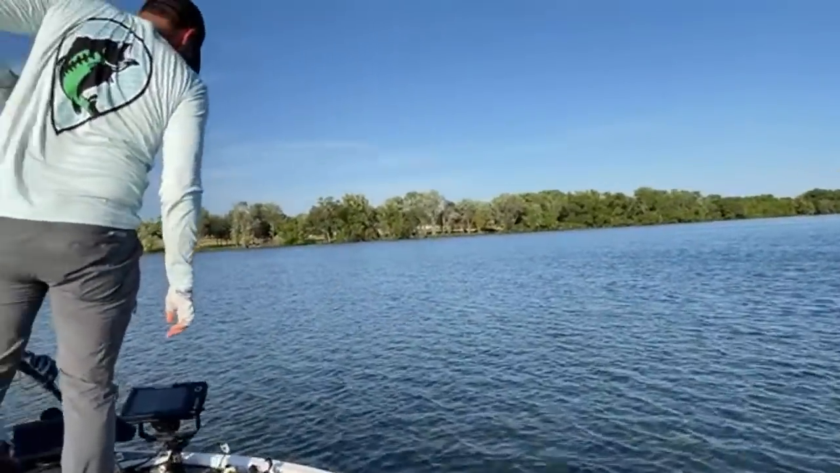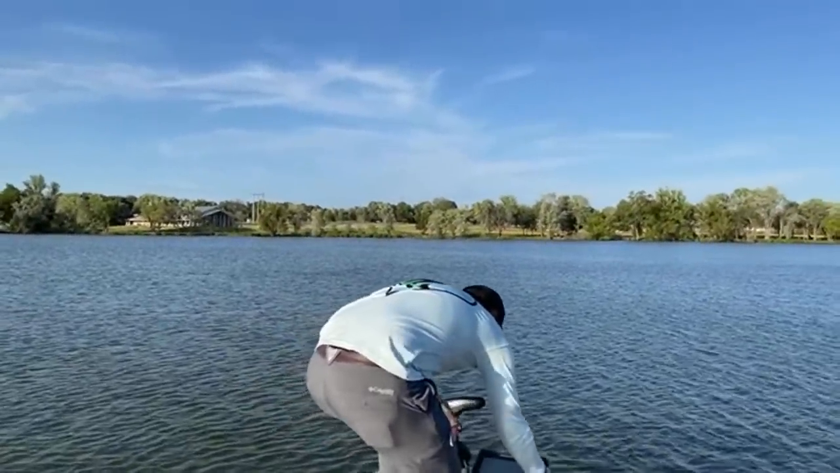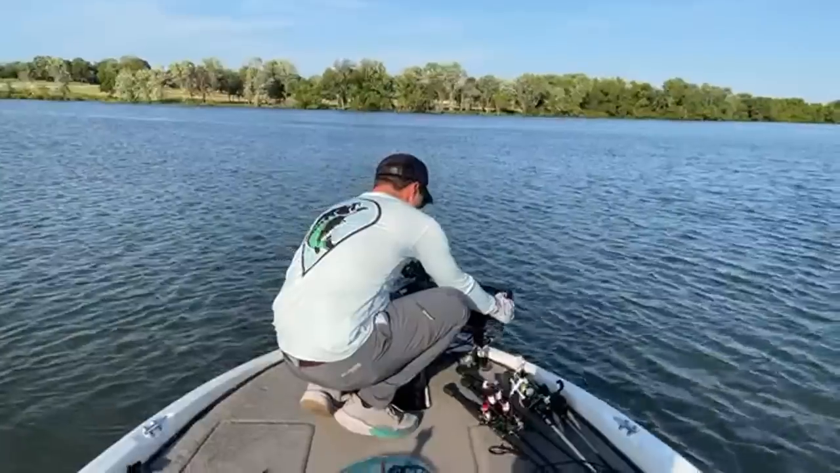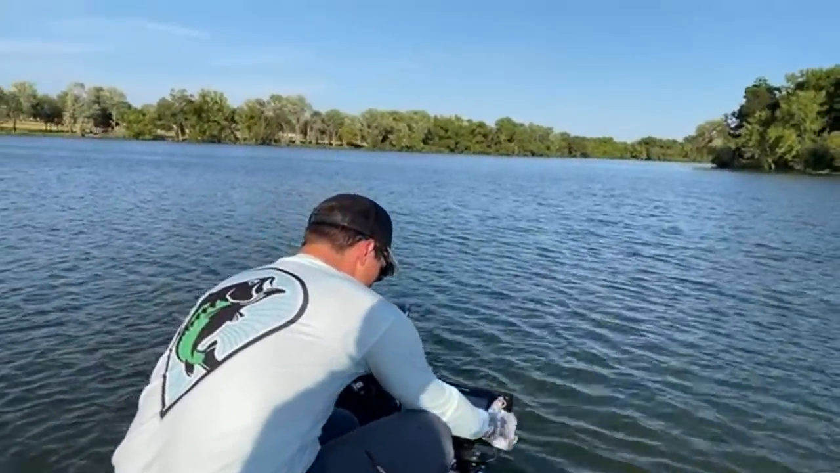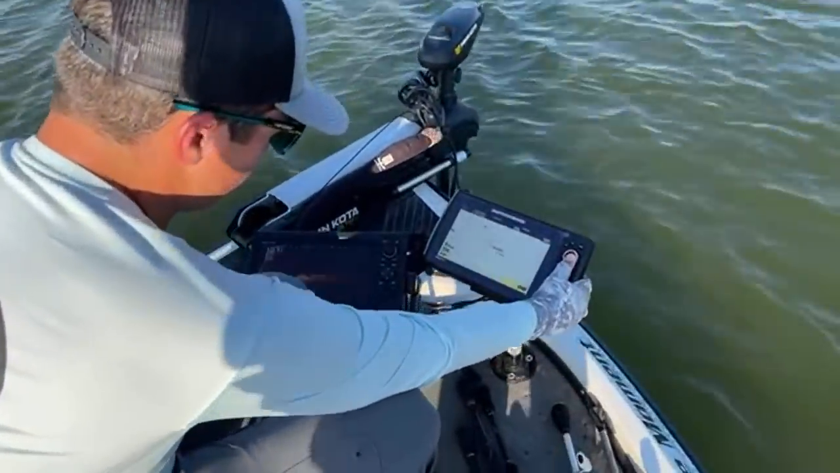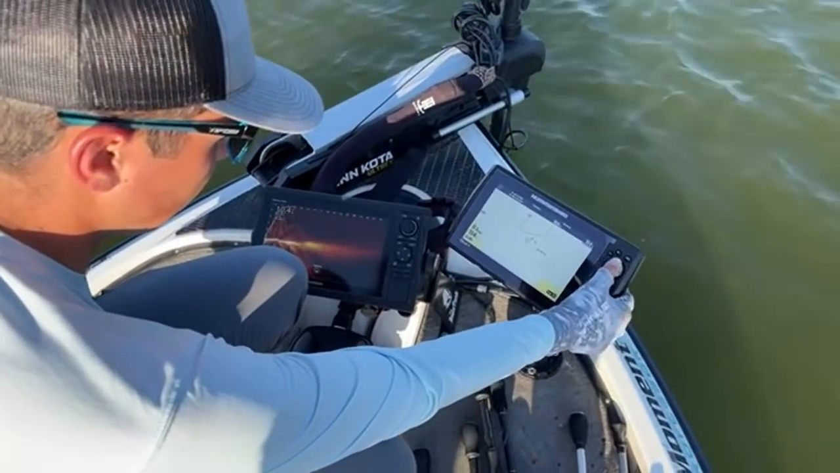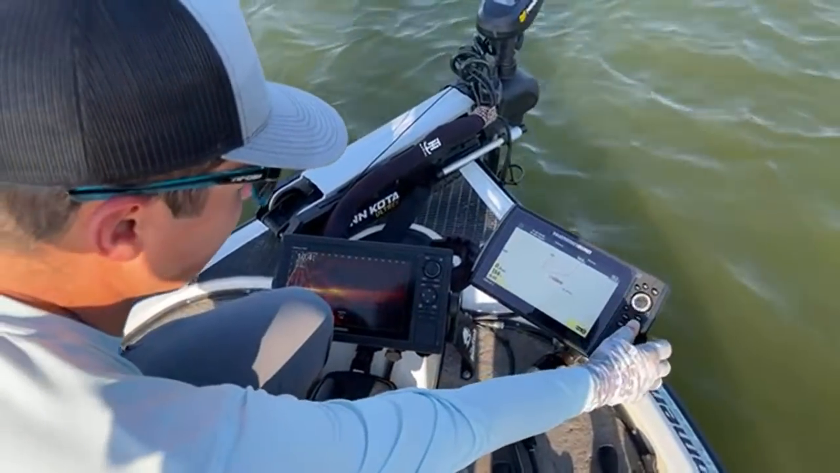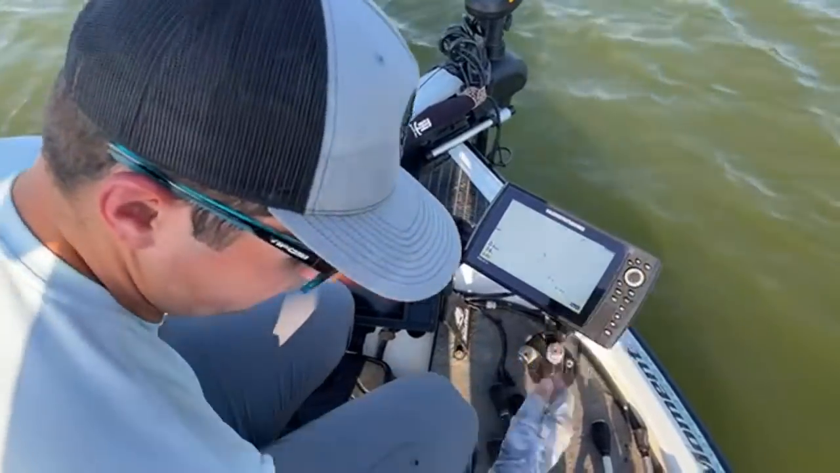Now I'm gonna pull this out, drop my trolling motor, and I got some of these waypoints now up here on my fish finder. Let's see which ones they are. Okay, here we go. So I think these are it. I got waypoints from the past or something. I don't know. These are it right here, these 11. I guess I had that ditch marked or something, because I don't think I've seen those brush piles before, but those are the waypoints we're gonna go to.